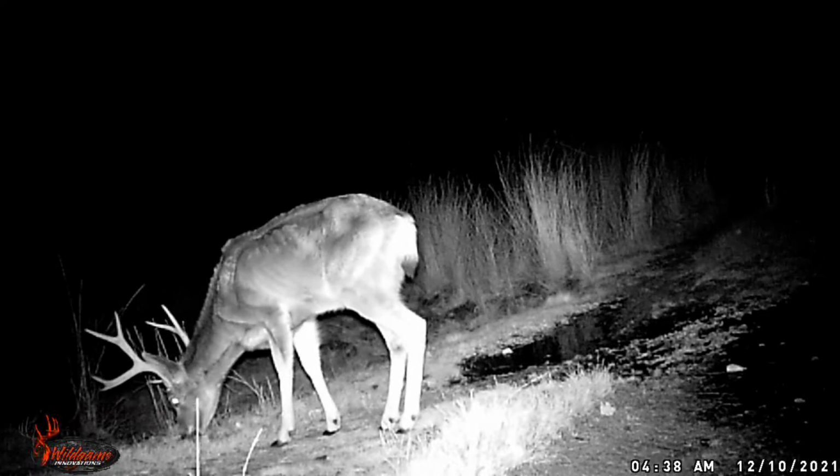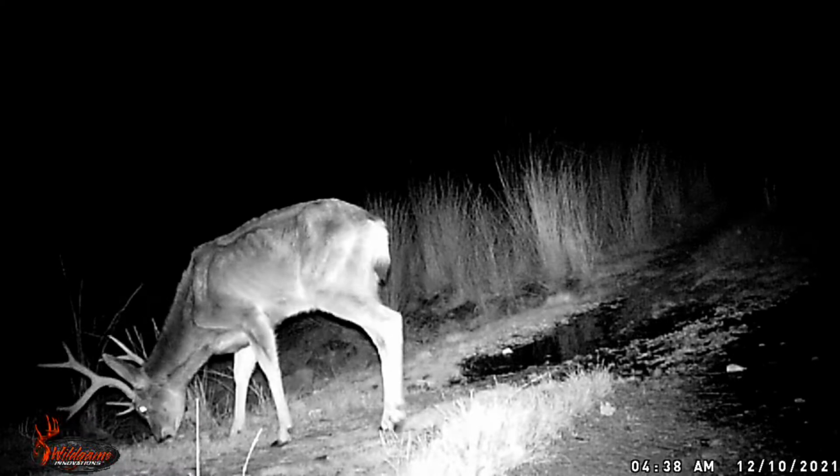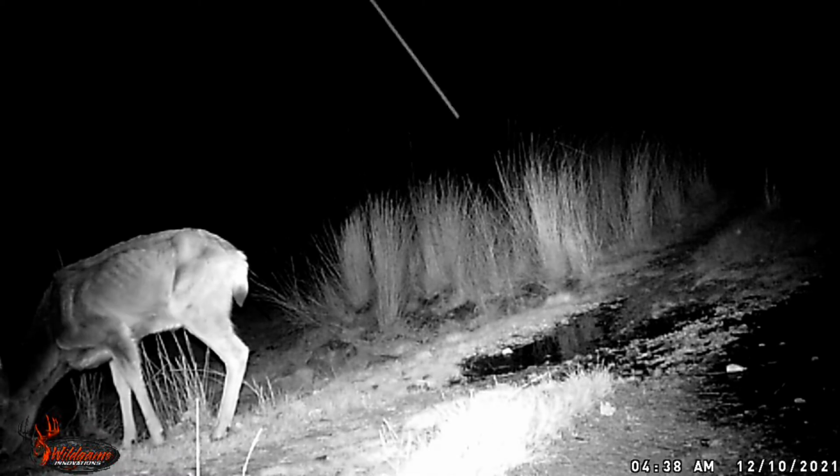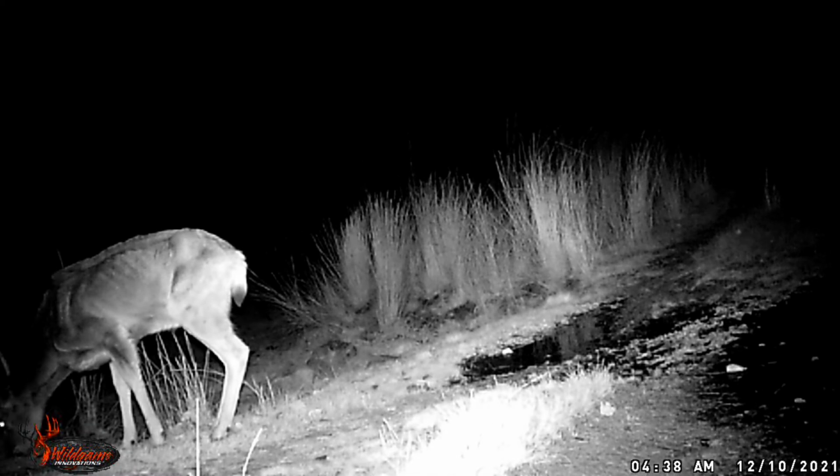But you can really see his ribs, and he doesn't look as healthy as the other deer do. So just wondering, why does he look like that? Does he have a disease, or is he just old?